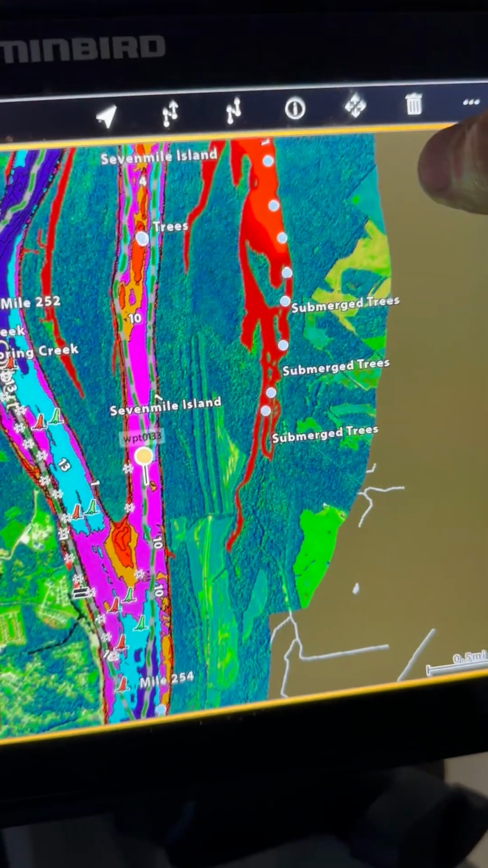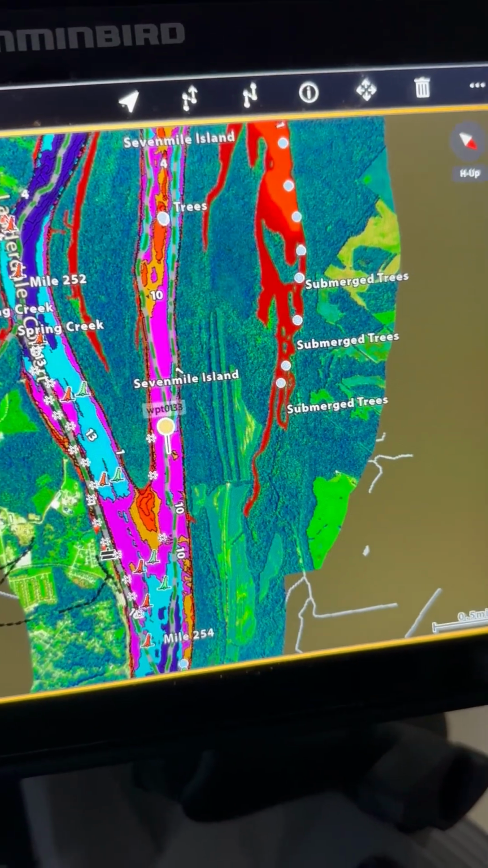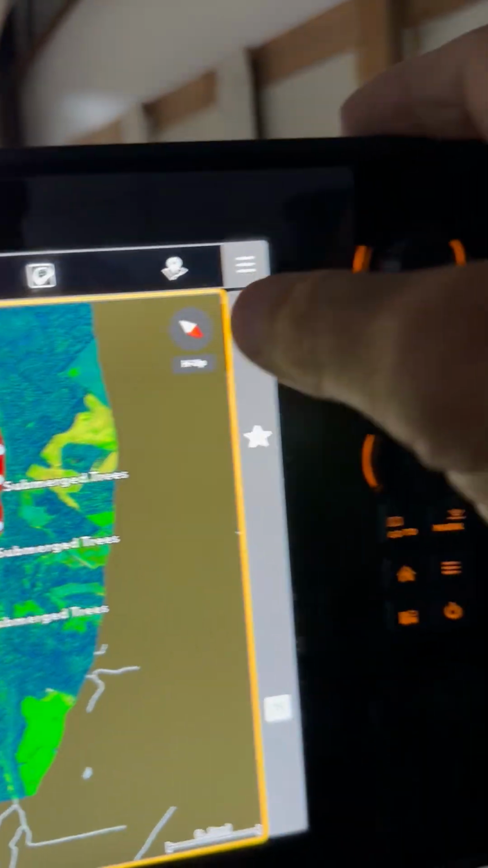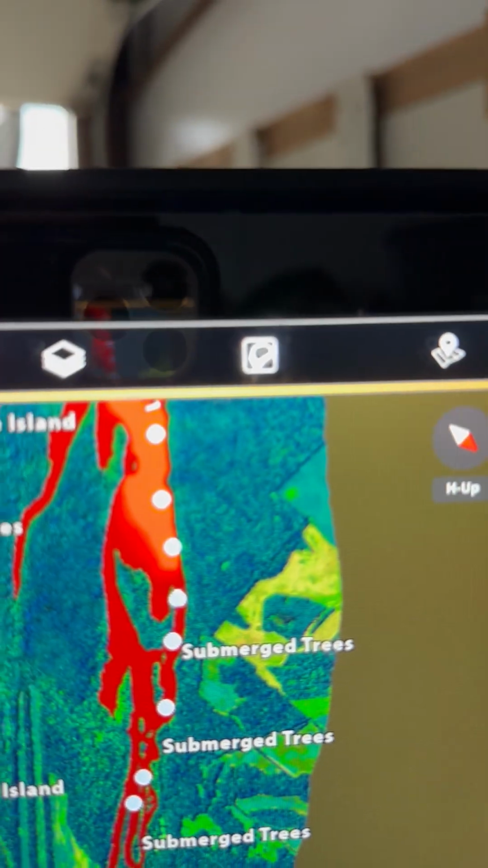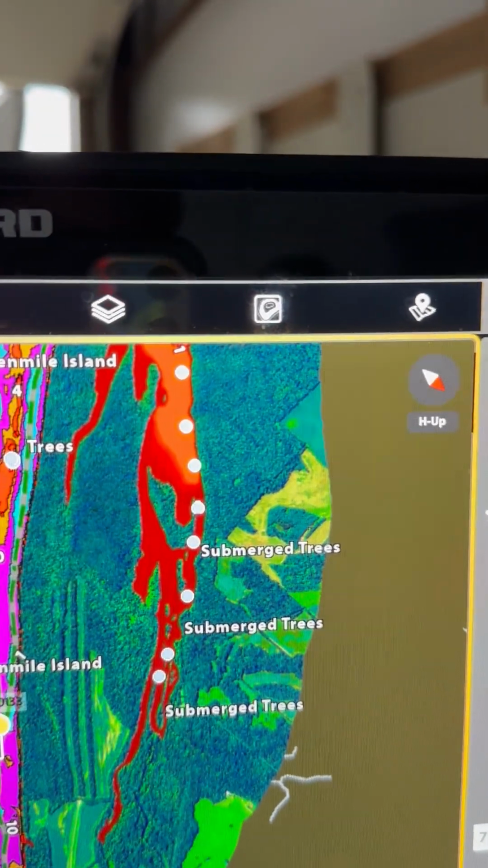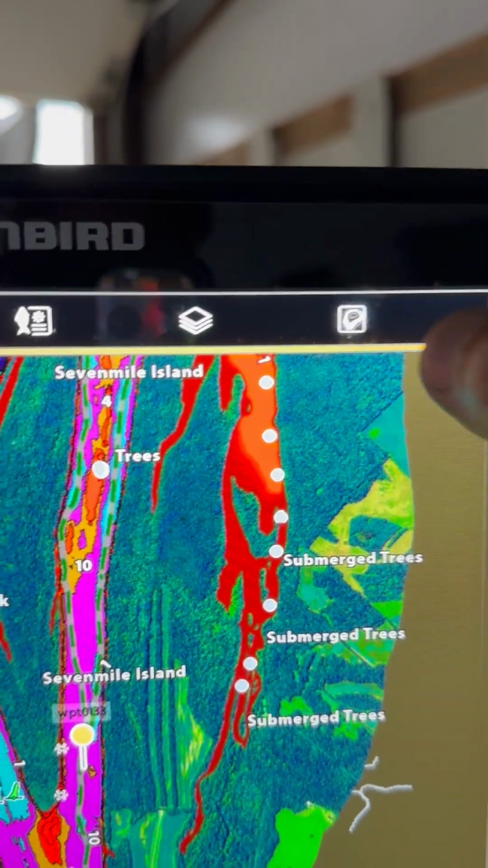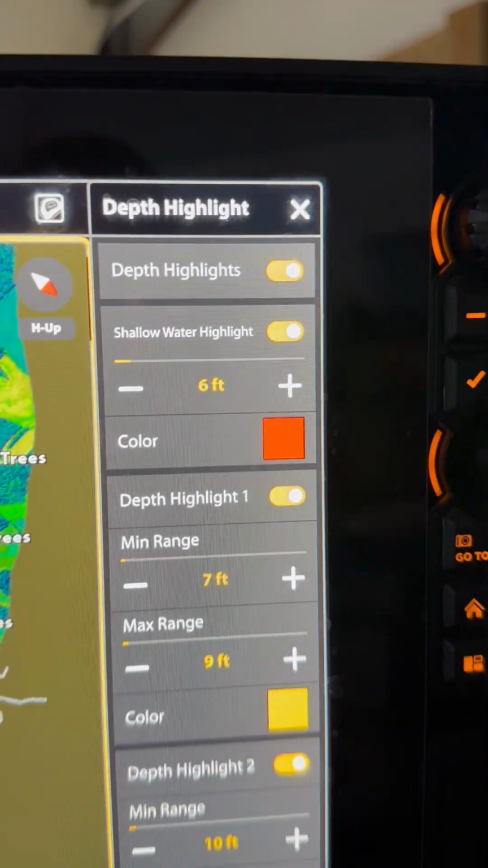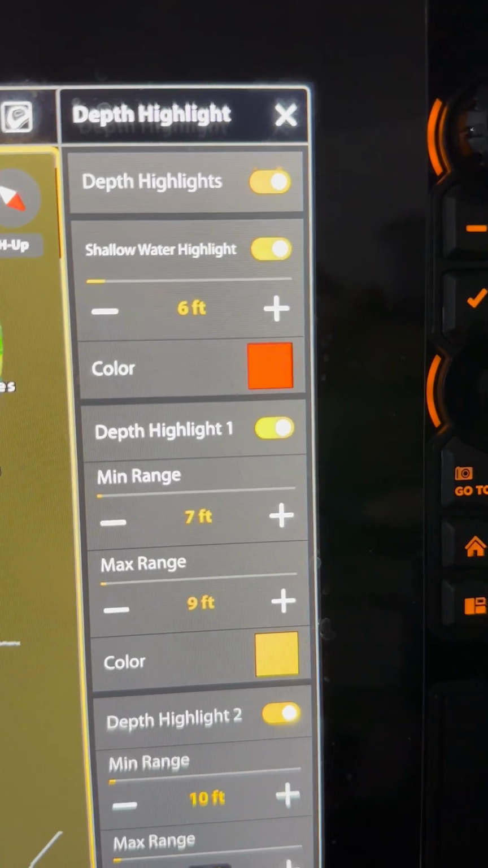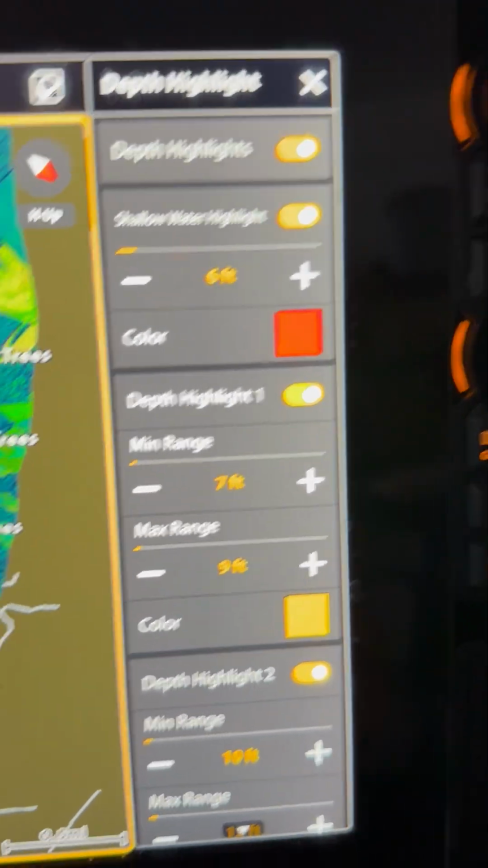But on a Solix unit, a Humminbird Solix unit, what you do is you hit your X, and see this little icon right here? I'm going to back out. This is your icon. It's just very simple. Of course, you can go into the menu and do all this, but I like the shortcuts. Touch your depth highlights icon. And as you can see, 6 feet and less, I've got red. 7 to 9, I've got yellow right now.